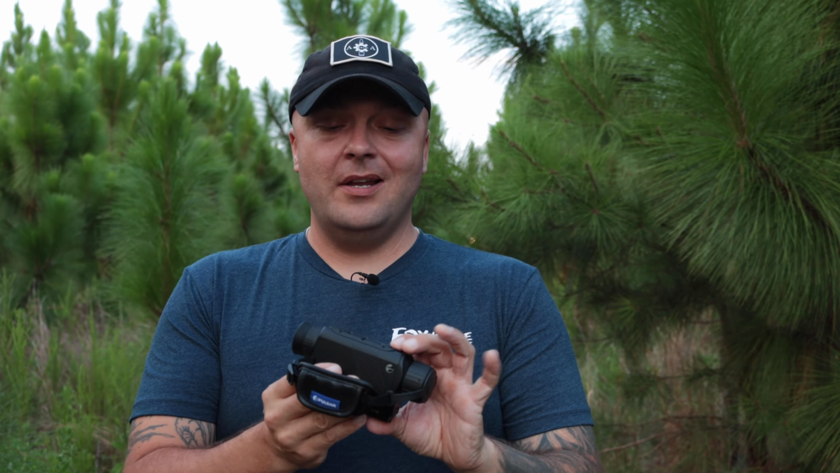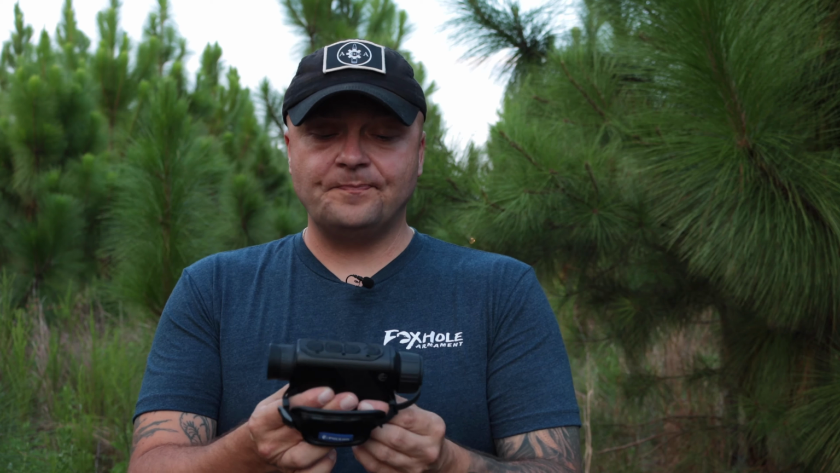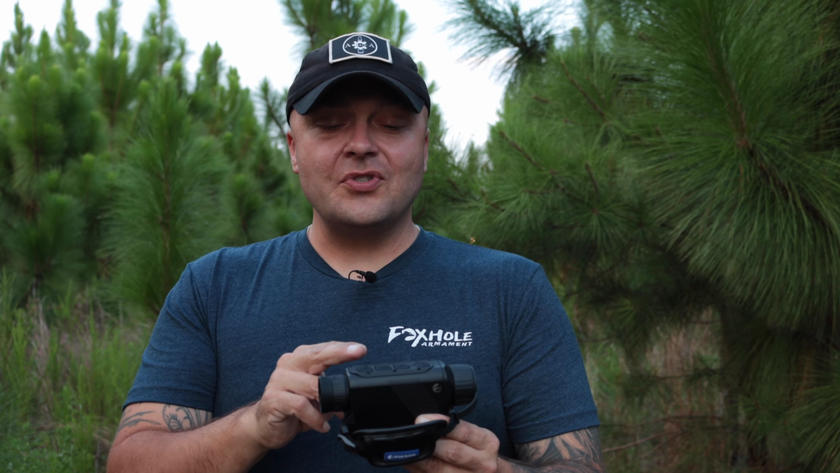A lot of these units on the market that are coming out now still take a while to boot up. I know the AGM Rattlers took like 30 seconds to boot up, and they put out an update that fixed that, but this thing just fires right up, turns off really quick as well. It's 2.5 optical zoom with 4x digital zoom, and you've got, I want to say, 8 color palettes.